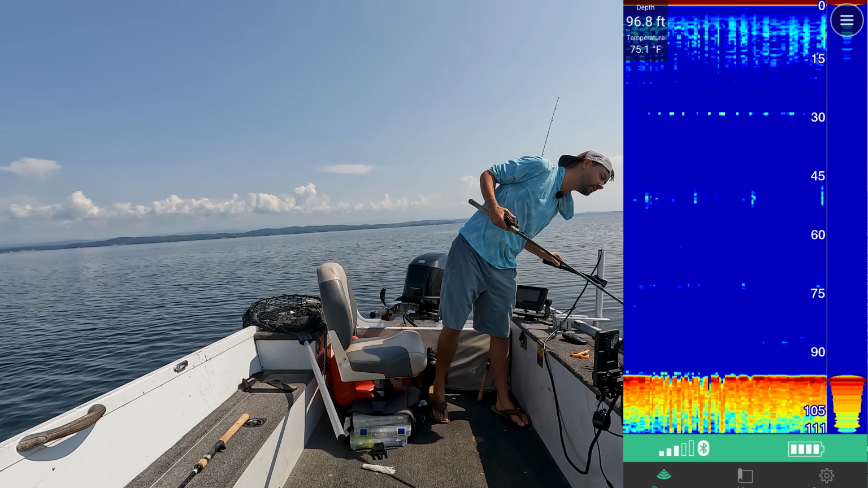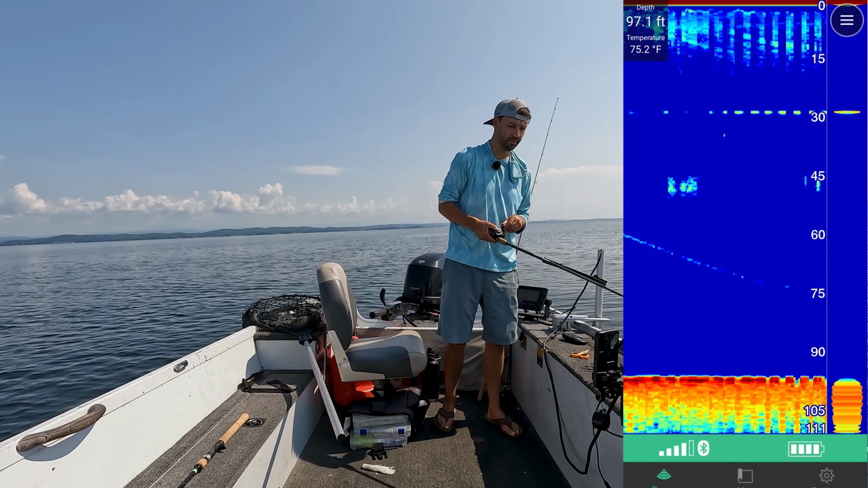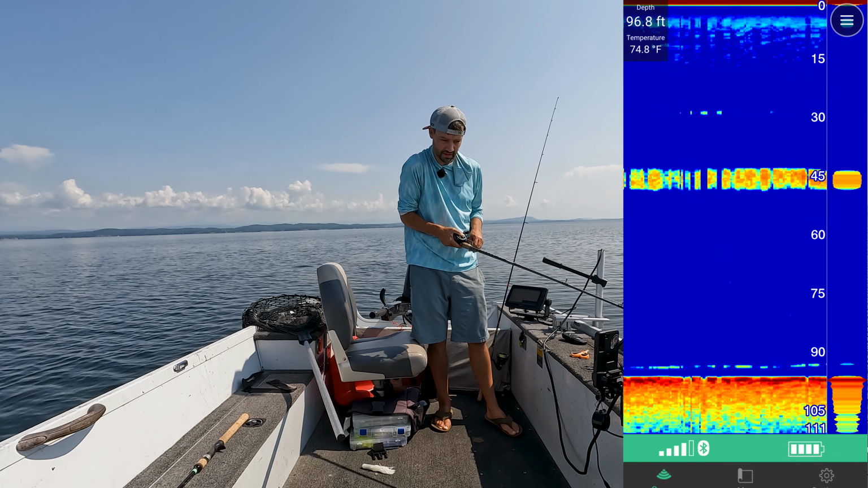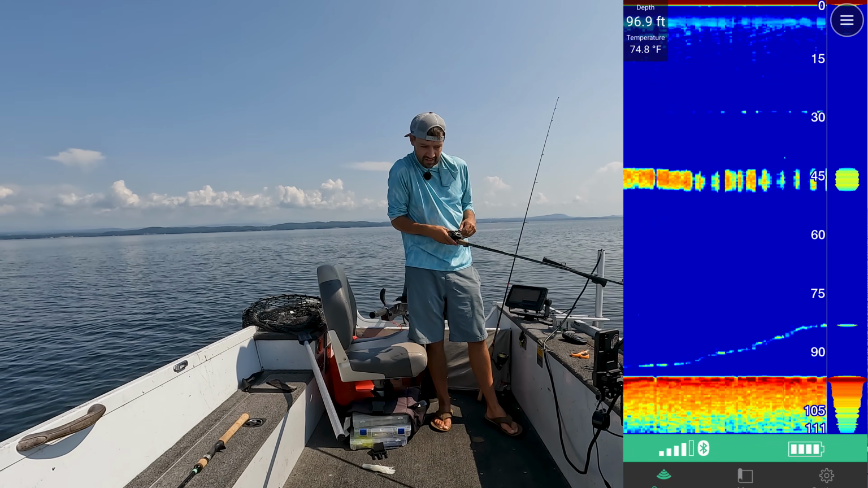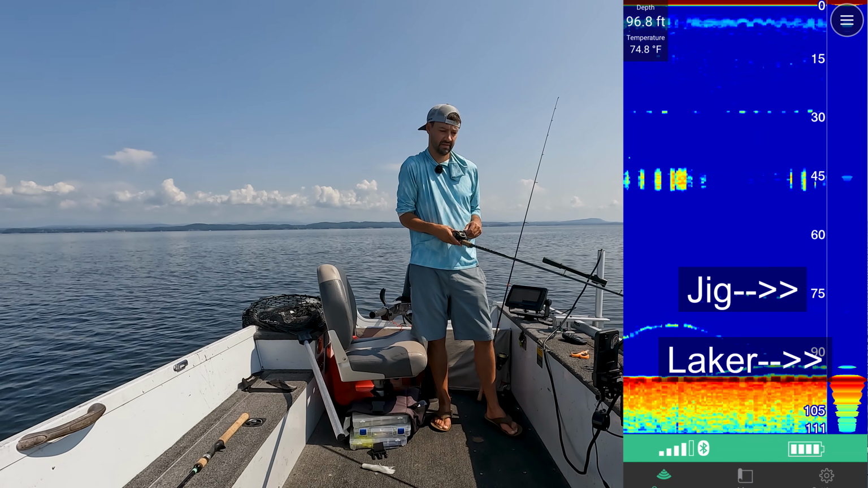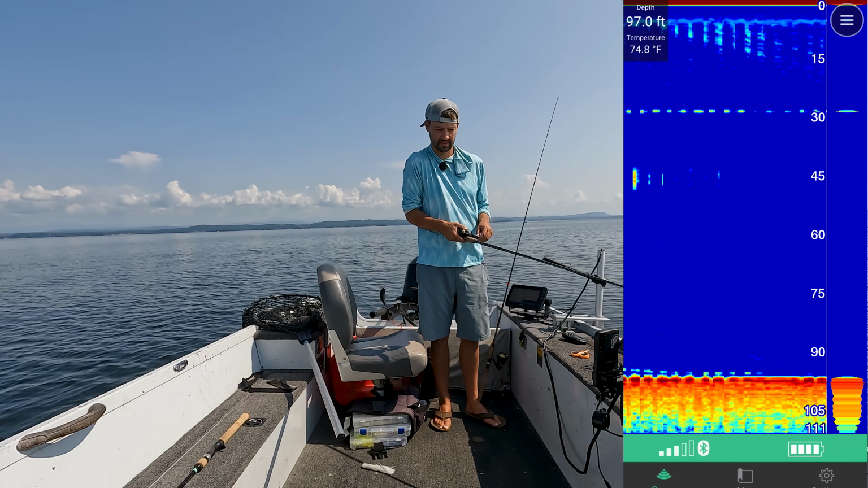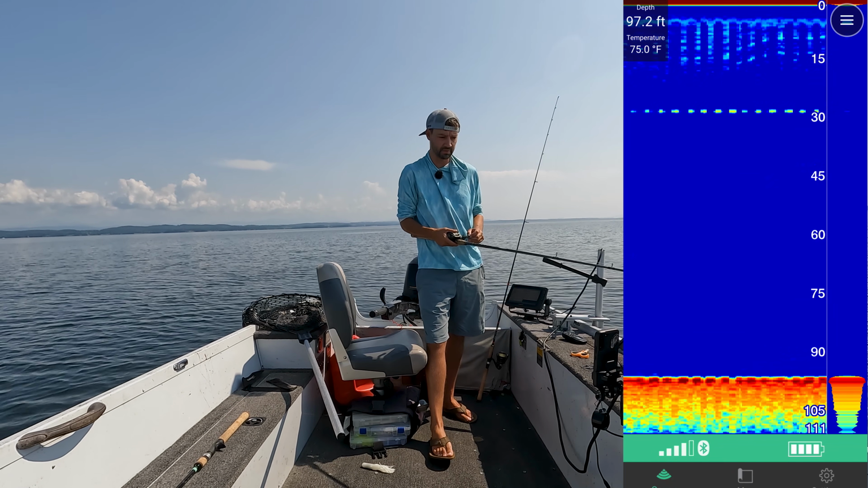So you can see my jig going down right there. And we are hopefully going to lift off bottom here and see our jig. Yep, we got a fish chasing us. Oh, he just dropped back down. And there is a couple fish on the bottom here. Right under that, the 90 symbol there is bottom. So there's my jig going down. It's not super efficient at 100 something feet.